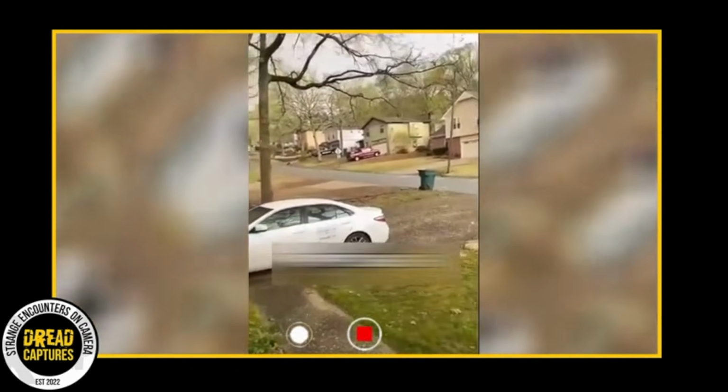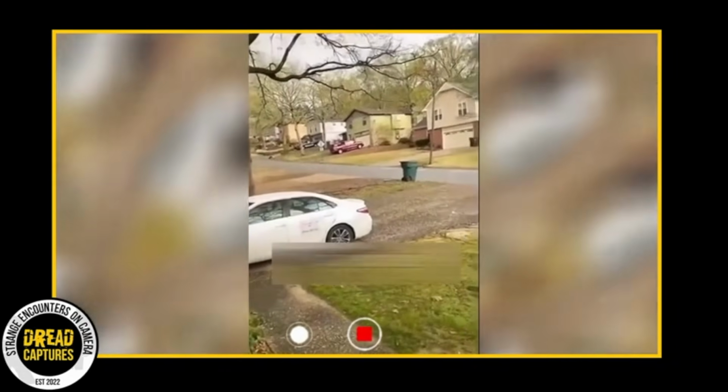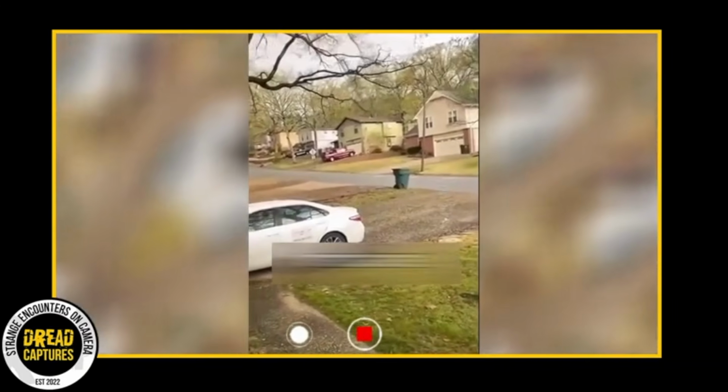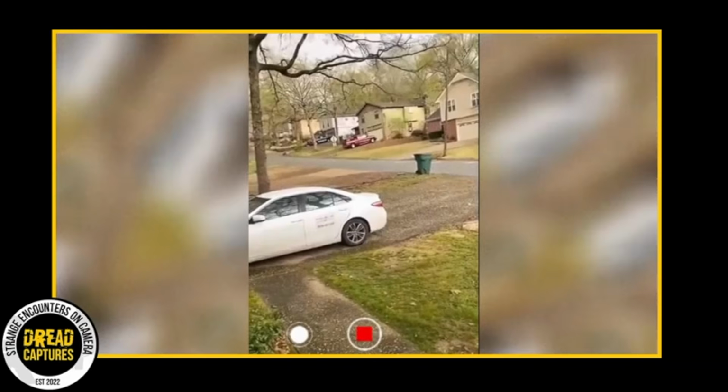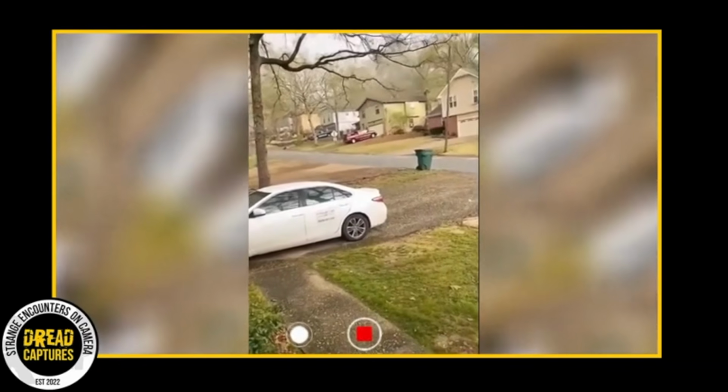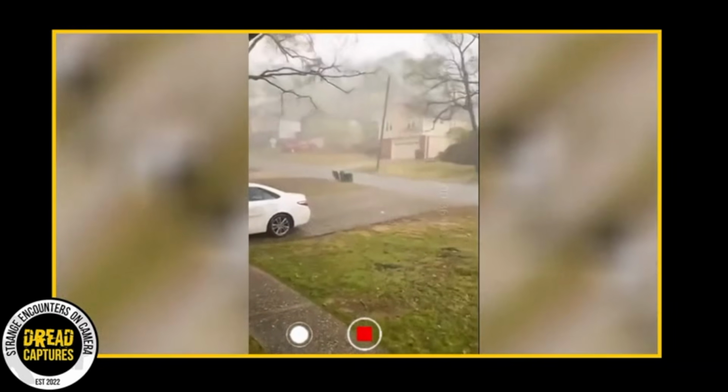Really cool clip here. At the beginning of the clip, we hear the storm siren go off. We slowly see the trees begin to sway and the wind is picking up. As I keep watching, all I'm thinking is, look at that trash can. There's always that one guy on the street that leaves his trash can out for days. Well, today is not the day for that because it is quickly going to become a projectile.